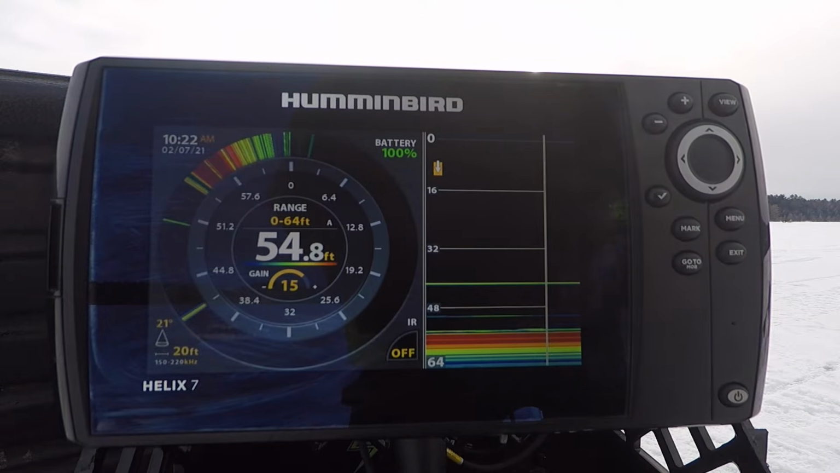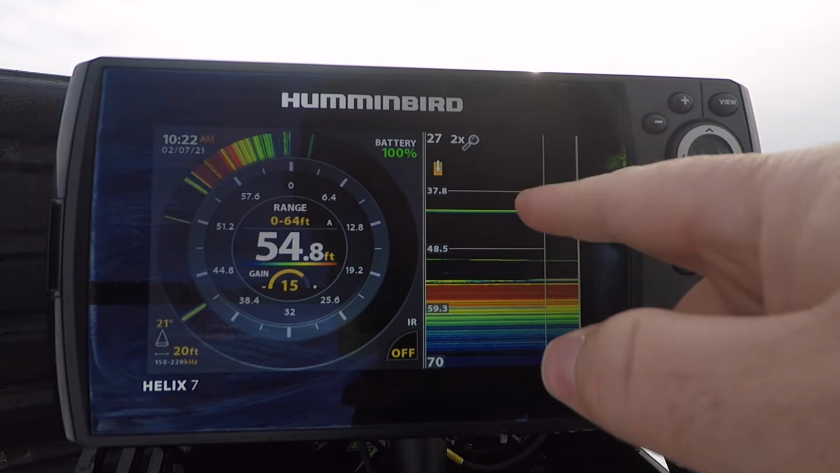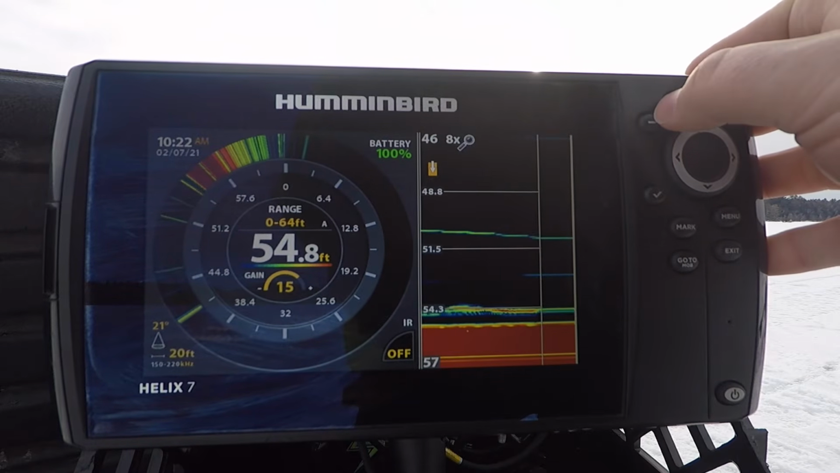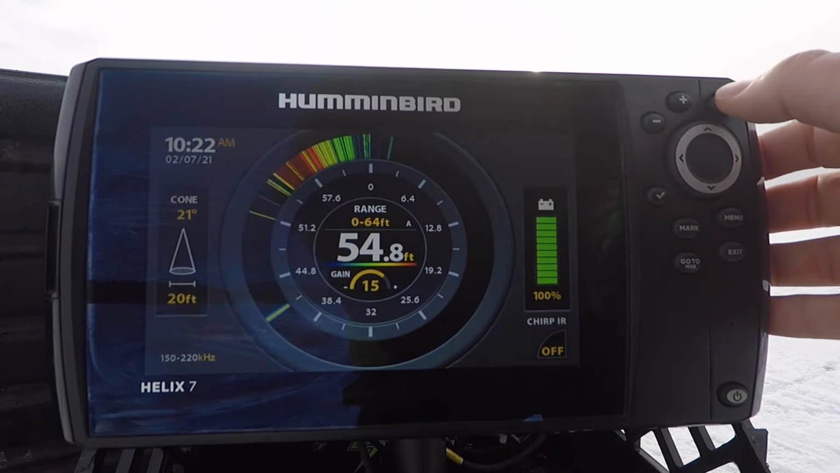The next thing we're going to look at is views. If you hit the view button, you can cycle through all your different views. The next view is flasher with a 2x zoom. If you want to increase the bottom zoom, you just hit the plus button, and you can go all the way up to an 8x zoom. If you want to back it down, you just hit the minus. And the next view is the full flasher.